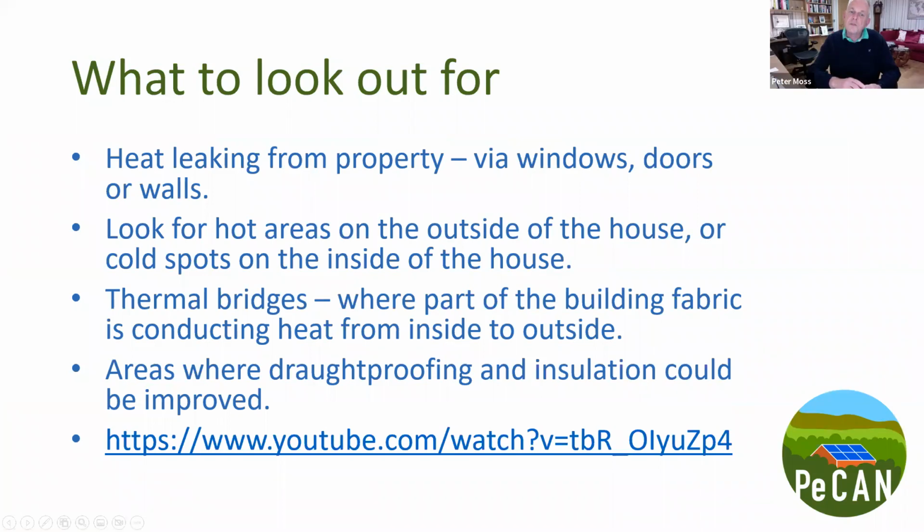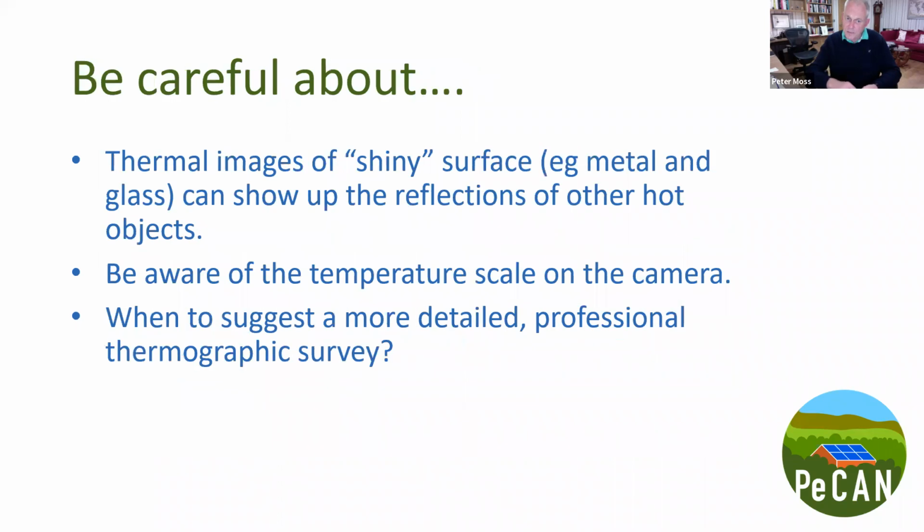So you can see, there are lots of other uses for the camera as well. It doesn't have to necessarily be the kinds of things that we were talking about earlier, but those tend to be the things that we have focused on simply because I think we're looking more at helping people to improve the efficiency of the fabric of their homes. Okay, let's go on to the next slide.